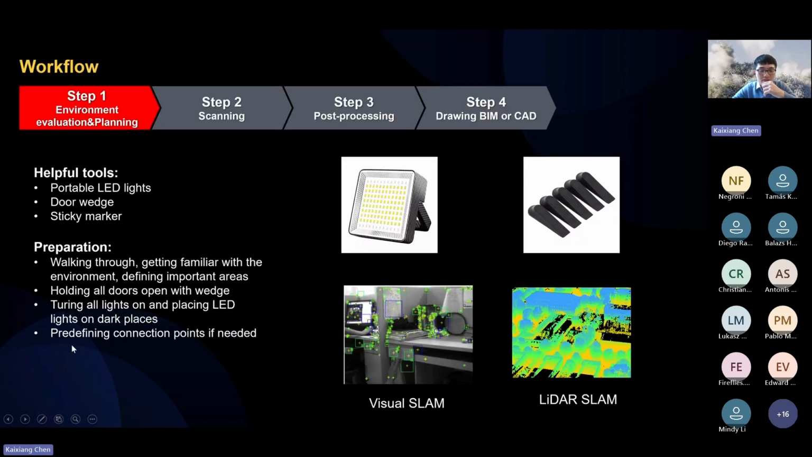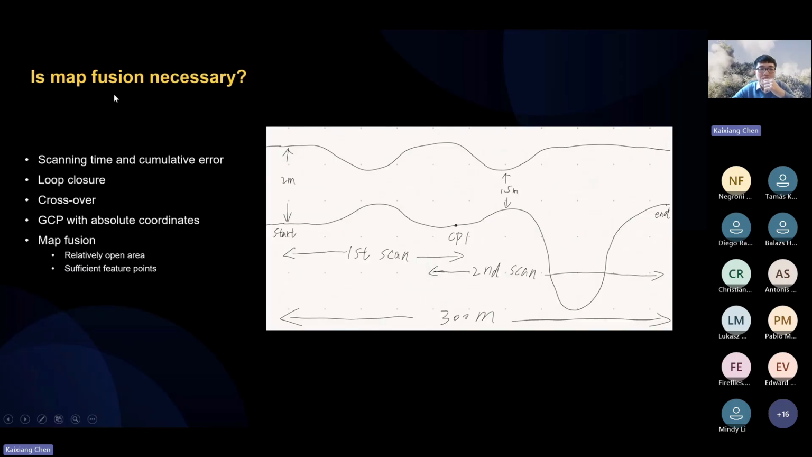And then the next part is to predefine connection points if needed. So why do we need to think about this issue? Is map fusion in this scenario necessary? I will give you an example.